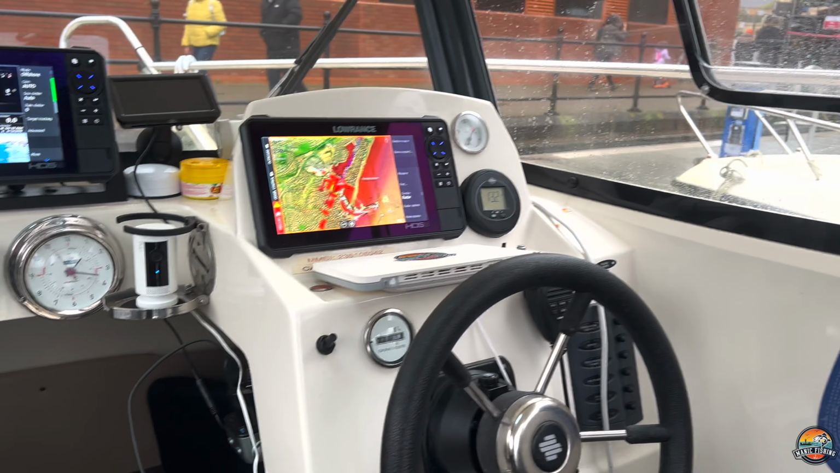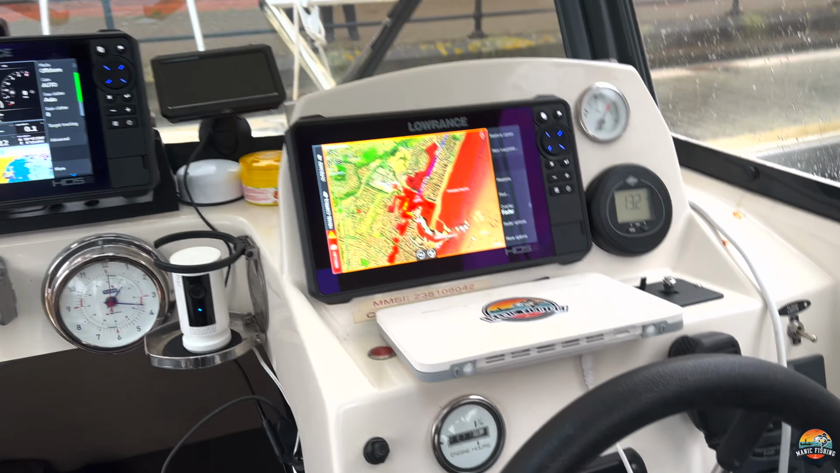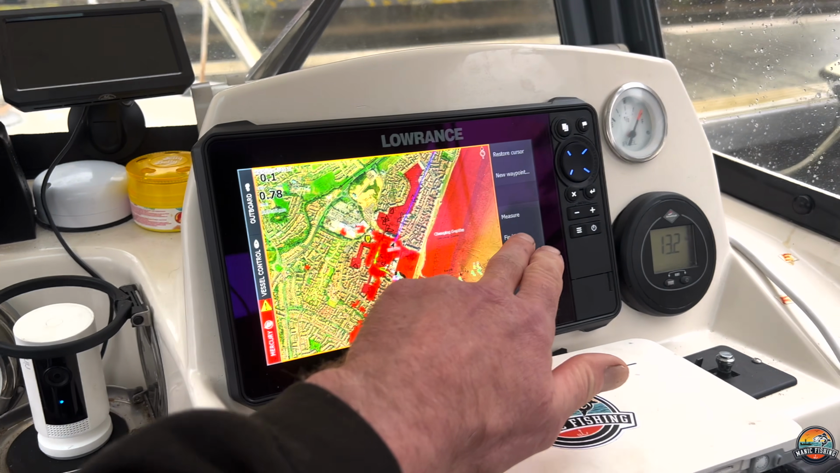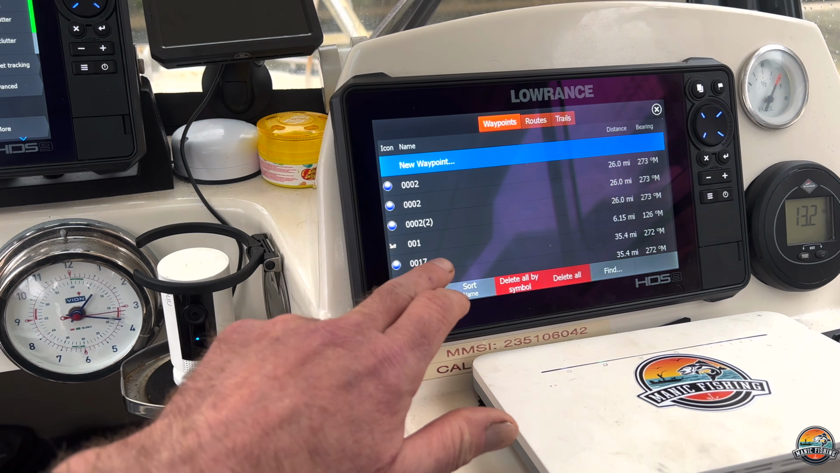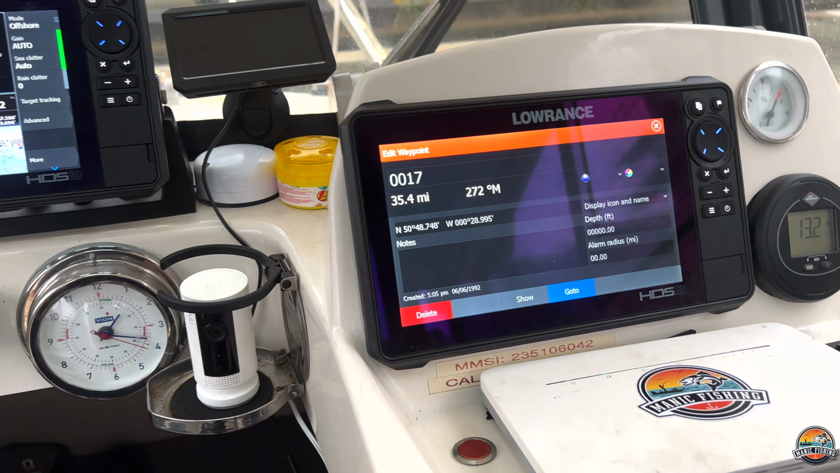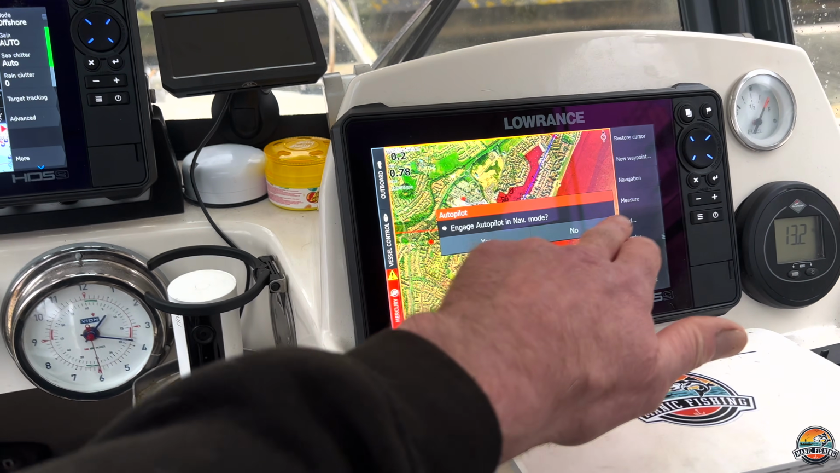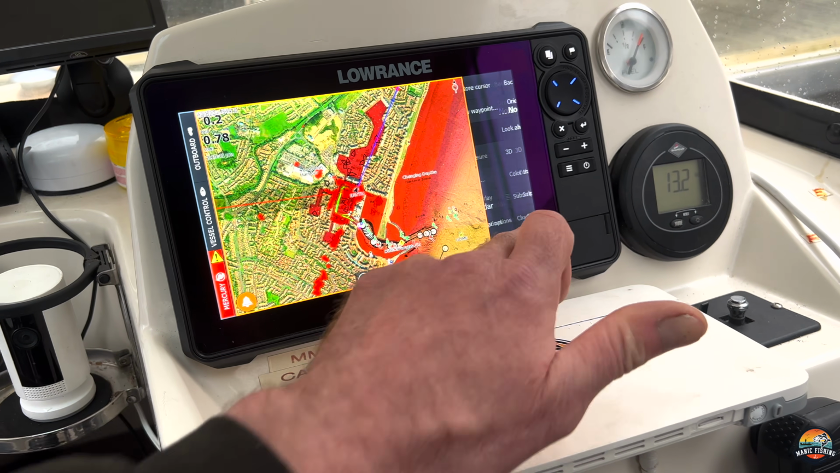Also on this unit, I can't show you because it's all behind the panels, but I'm also running an autopilot system on this, and there's my button for the autopilot, which just holds the bearing. If I go to find waypoint, and then select a random waypoint here, then go to, it'll ask me if I want to engage the autopilot. If I push yes, then the autopilot will engage, but I don't want to do that on the berth. So let's just come out of the navigation, cancel that.